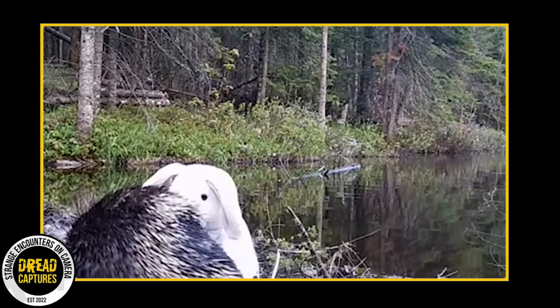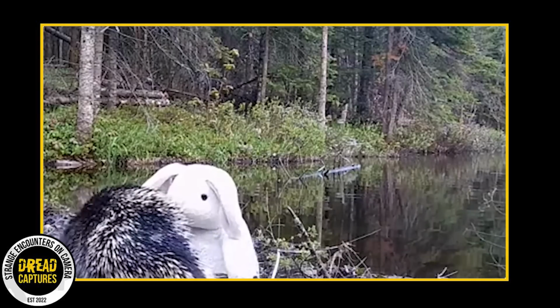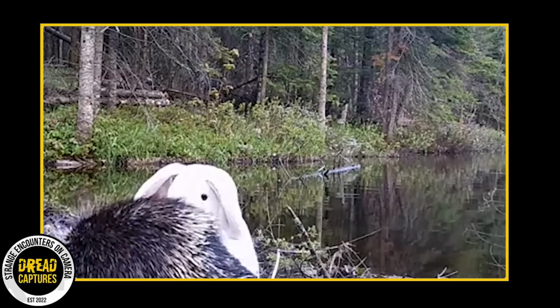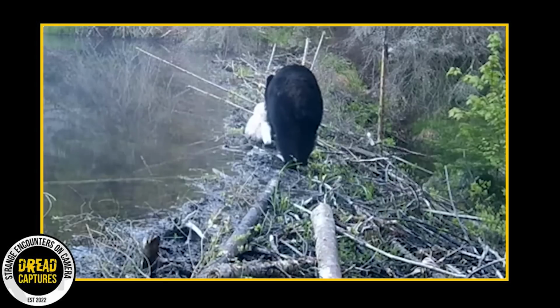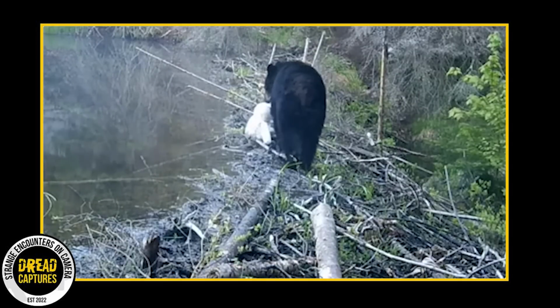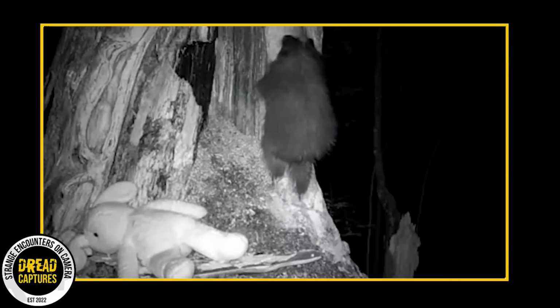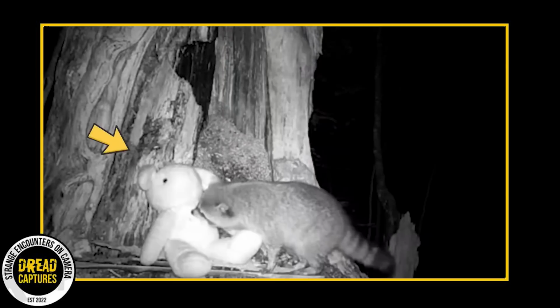Porcupines, too, join in this unique experience. Normally solitary creatures, they display a rare interest in the cuddly toys, exploring and sniffing around them in a surprisingly gentle manner. Even the bears, obviously known for their formidable strength and sometimes aggressive behavior, cannot resist the charm of these stuffed animals. The camera captures them approaching the toys and playfully interacting with them in their own bear-like way, providing an unusual and heartwarming sight.